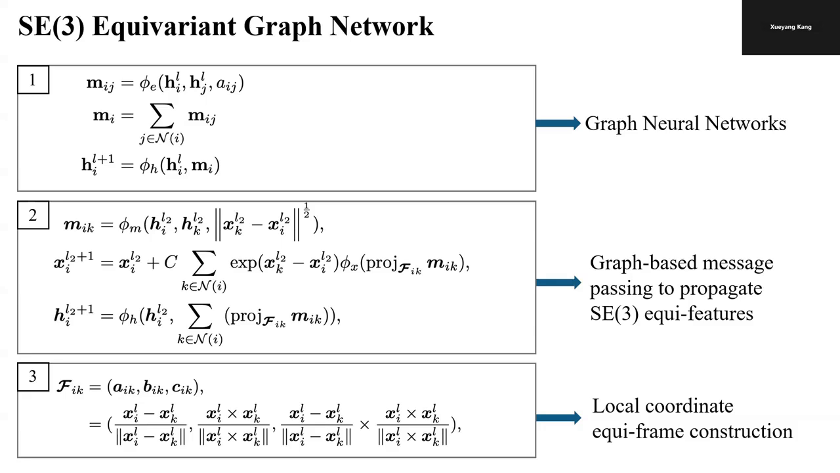In Formula 3, to maintain SE3 equivariance, we construct a local coordinate frame F_ik for each node based on the relative position of the neighbor nodes. These frames allow us to project edge features in a way that preserves equivariance properties.